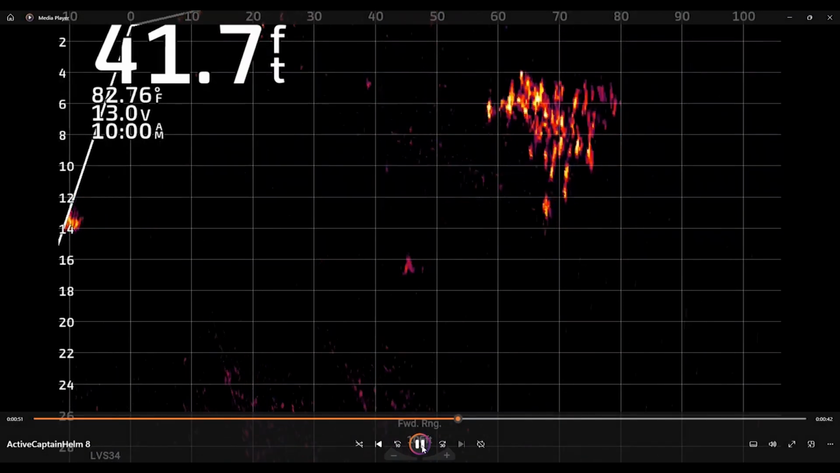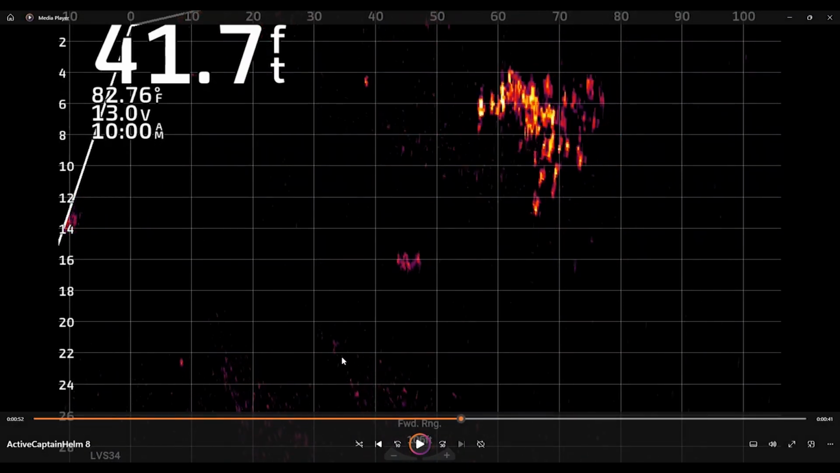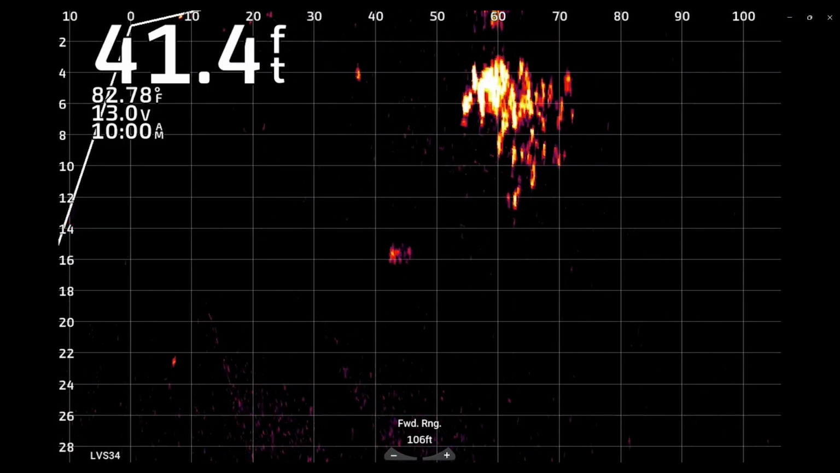Now, as you see, I have my forward setting to 106 foot down here, the cursor's down there and all that. But like I said, to this day, I forgot what time I was off the water, but I had 2 opportunities to come out real quick to get this footage for you guys. And I don't really film when I'm on my trips. Like one of these days, we caught over 60.